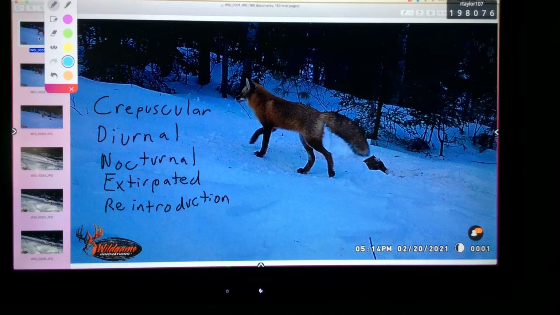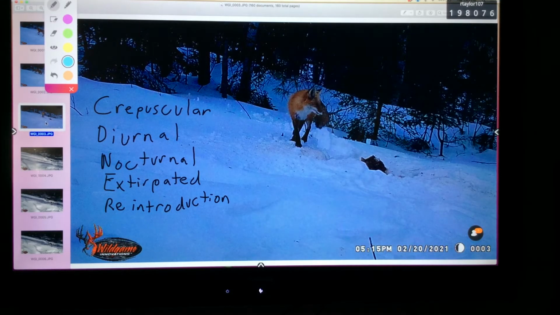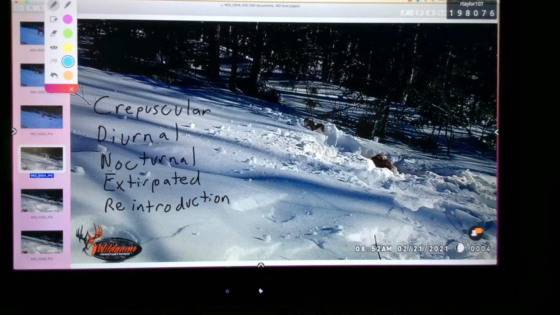And we're going to look at some pictures that were taken over a week, and we're also going to look at some of these words that I have up here on the left-hand side of the screen. So the first thing I want you to notice is this is the fox, and he was here at 5:15 p.m. or 5:14 p.m. And here he is again a minute later, and a little bit later. And so I had three pictures of the fox at 5:15, and sunset is around 5:30.